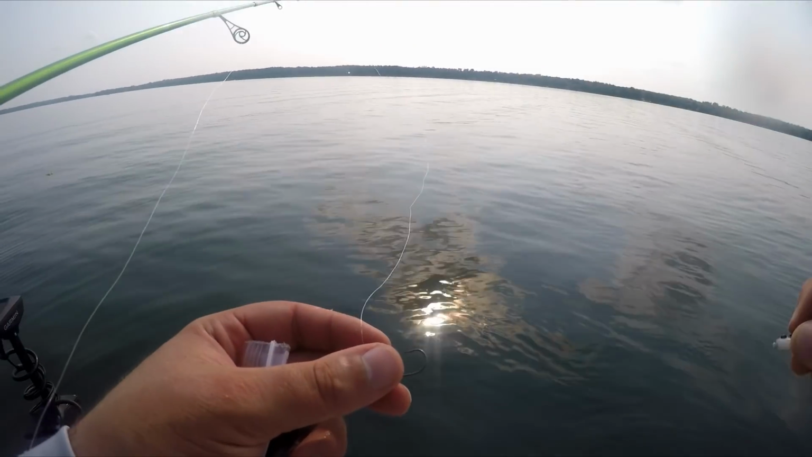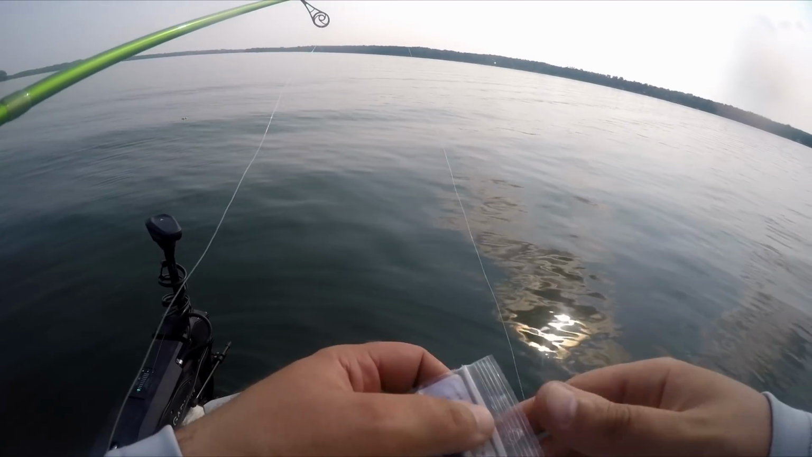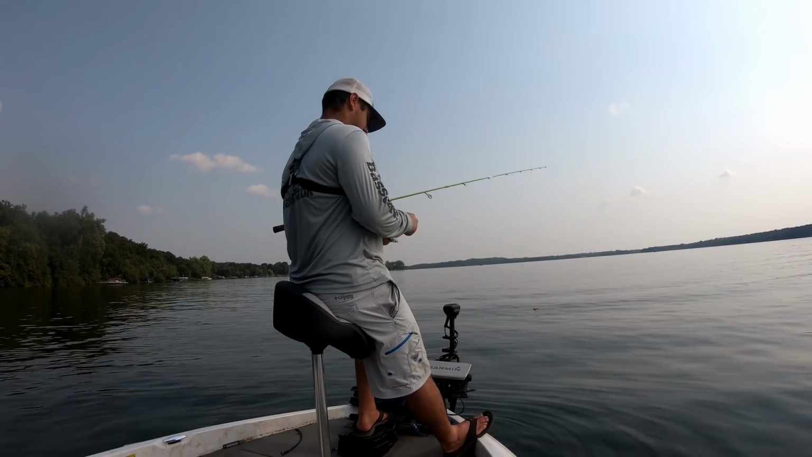Didn't catch a ton of good fish. Good fish on this lake is like anything close to that 10-inch mark. That's a pretty good eater, 9 to 10 inches.